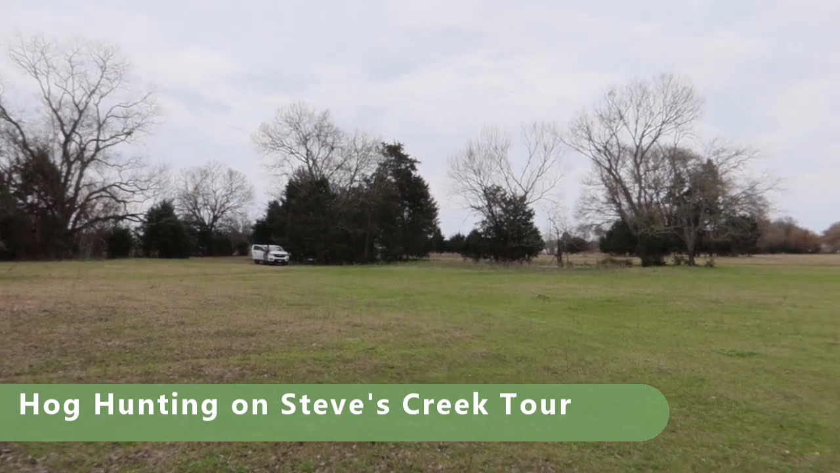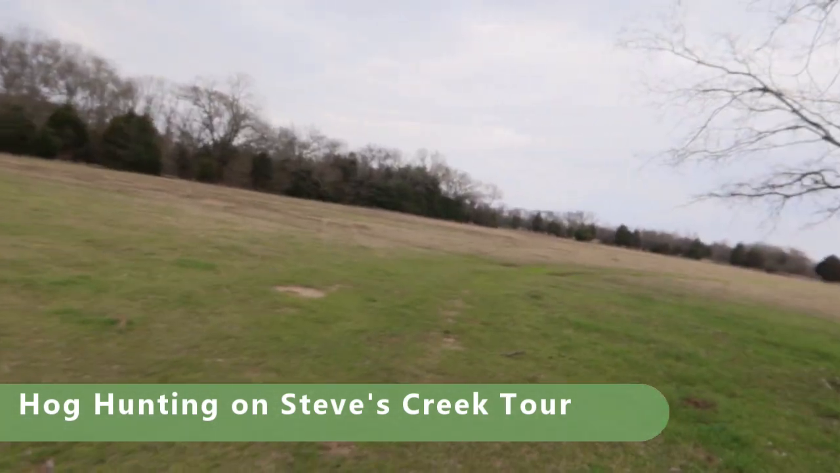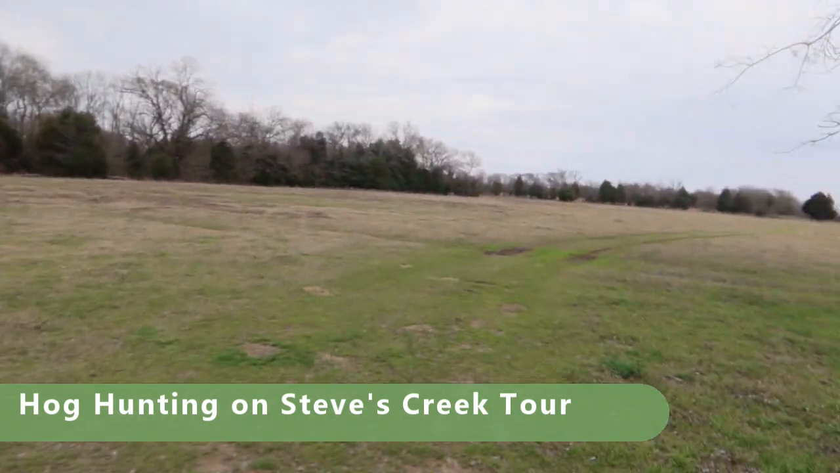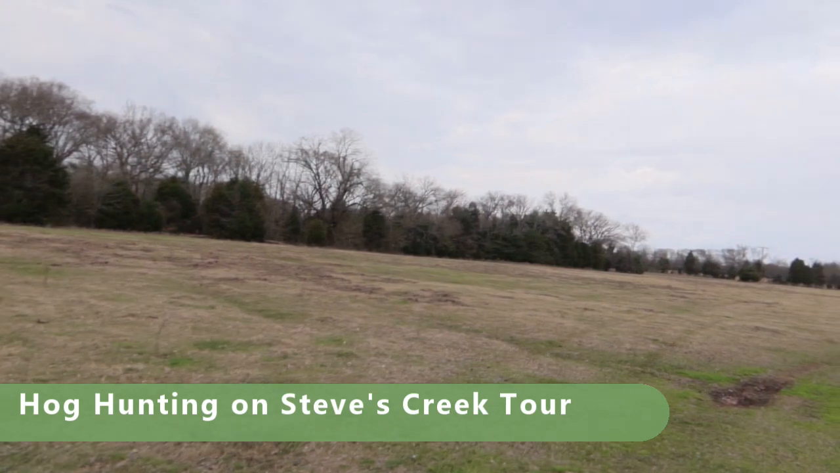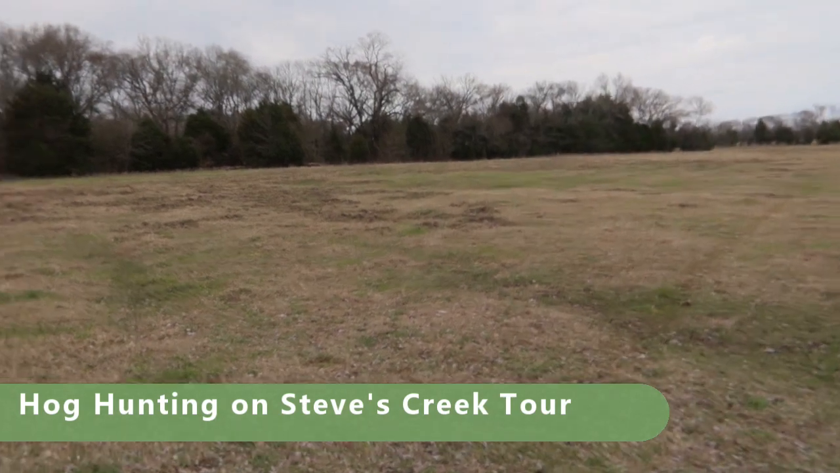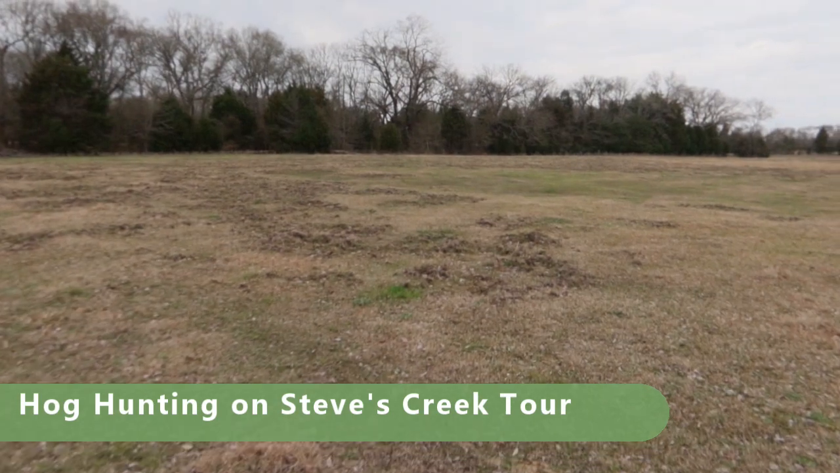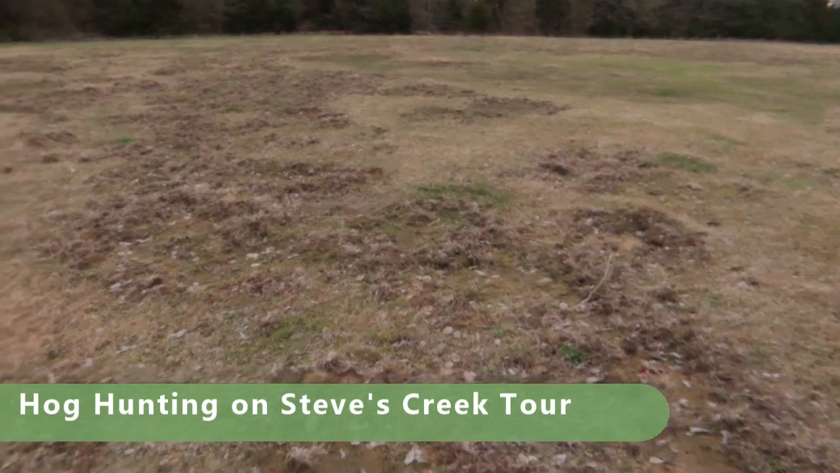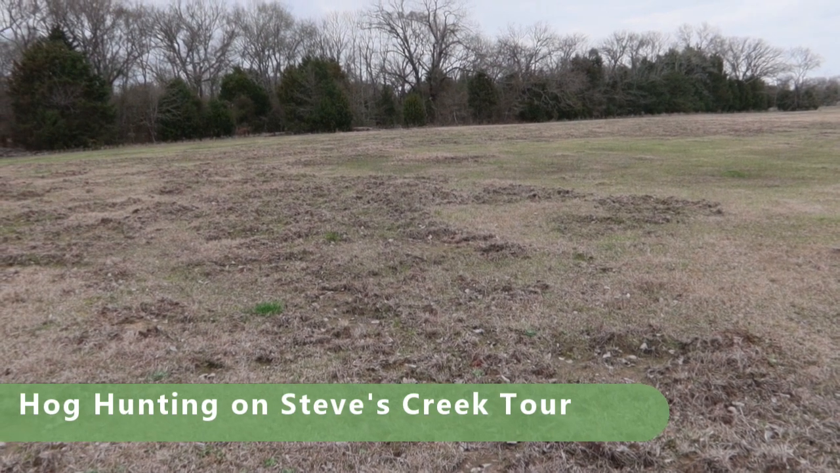We had a few spitting showers, but nothing serious. In that little grove of trees we set up a nice little camp area with cooking station and everything like that. And then there's multiple fields interspersed throughout this property amongst the woods, and then the creek runs across the back of it. And as you can see, the pigs have done a number on this. All 3 of the fields on this place are torn up like this, and that is all hogs. It's amazing what those things can do as far as tearing up ground.